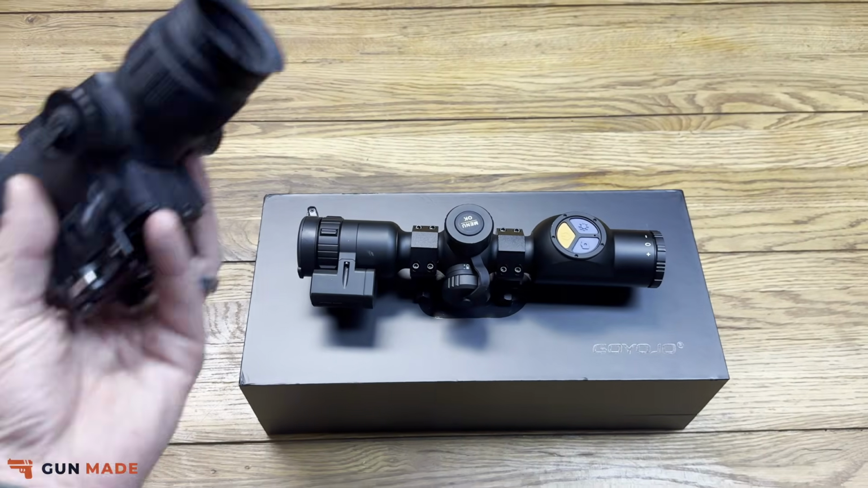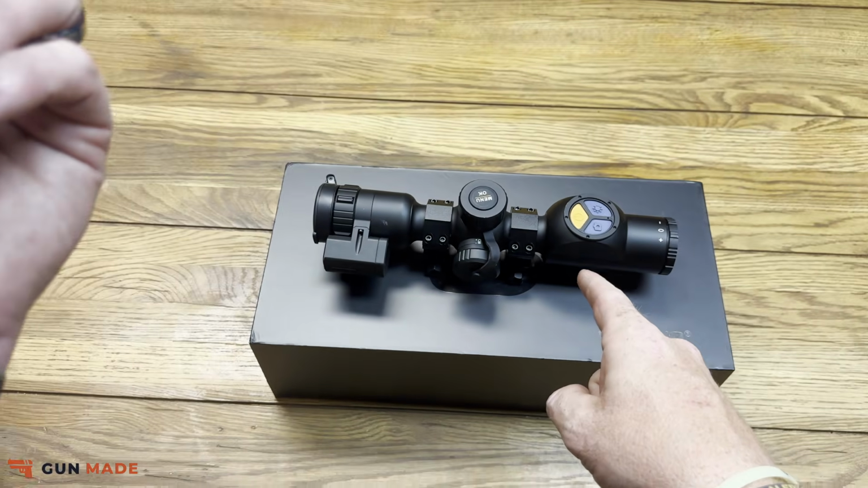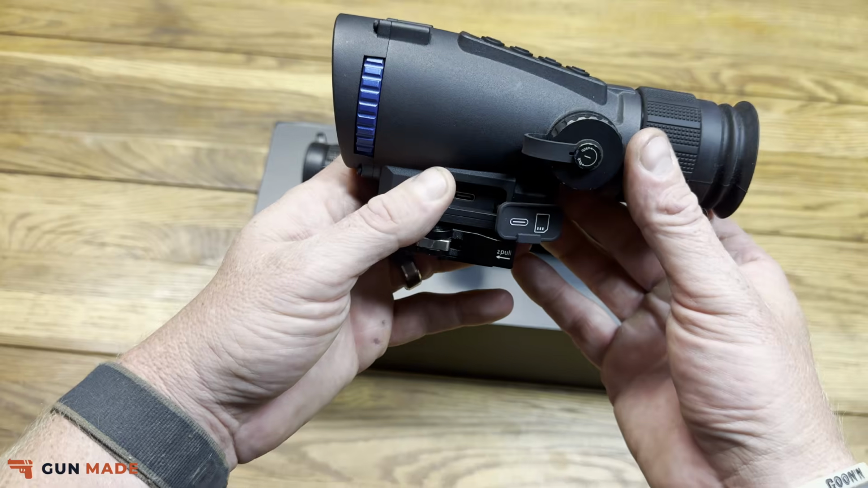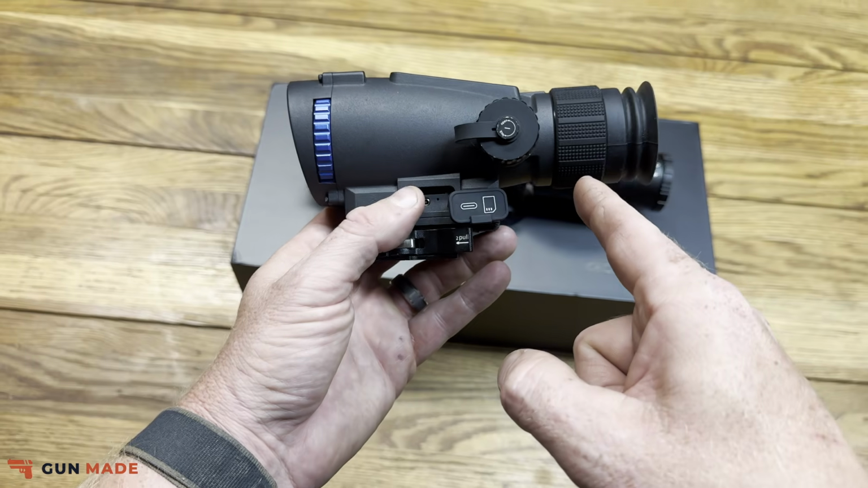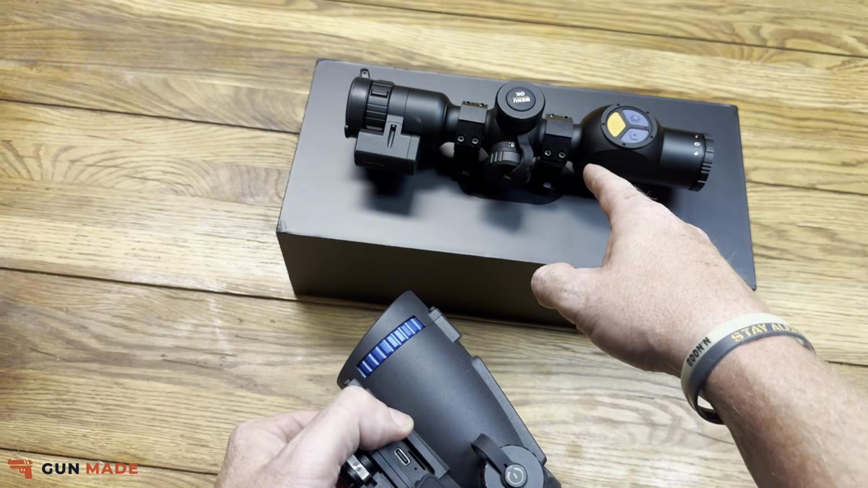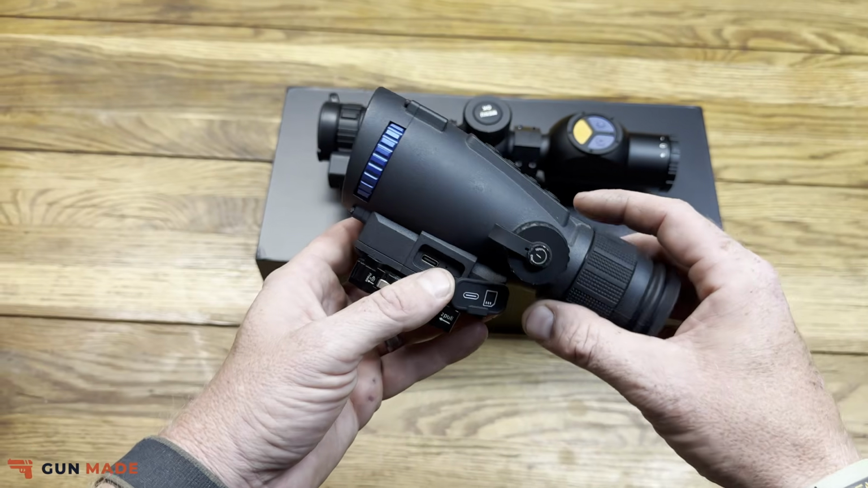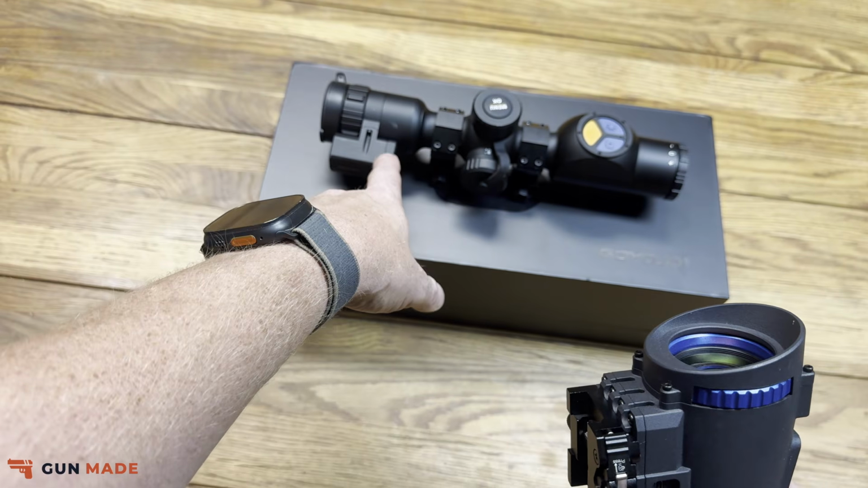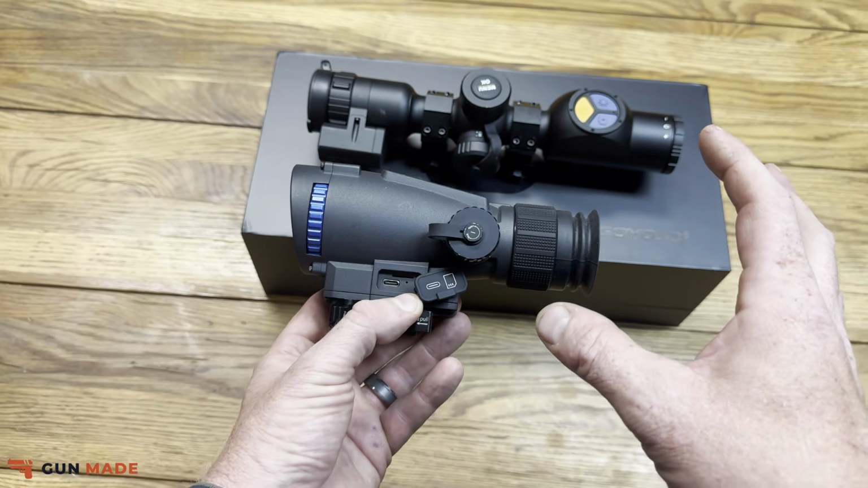Now, when we compare it with the other one, you have a 256 by 192 sensor with a 50 hertz refresh rate here versus a 384 by 288 sensor with a 55 hertz refresh rate. This is also a 35 millimeter lens versus a 25 millimeter objective lens. This has a 1x4 digital zoom versus the 1x8. And this one starts at a 3.5 zoom versus the 4x zoom. But like I said, they look very, very similar to each other starting off.